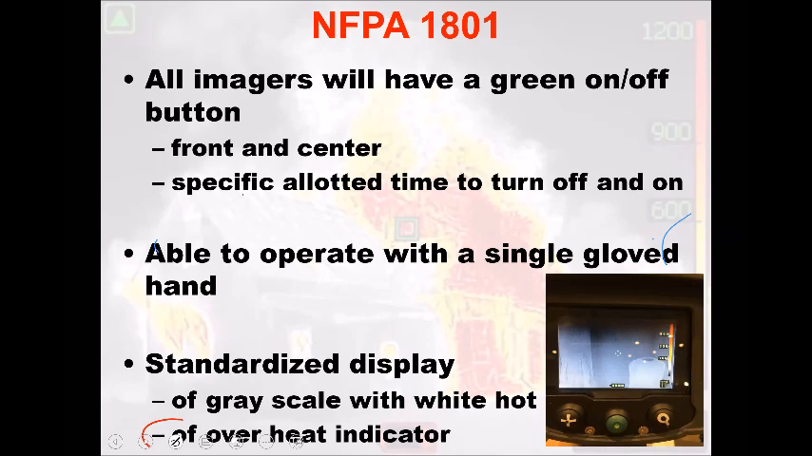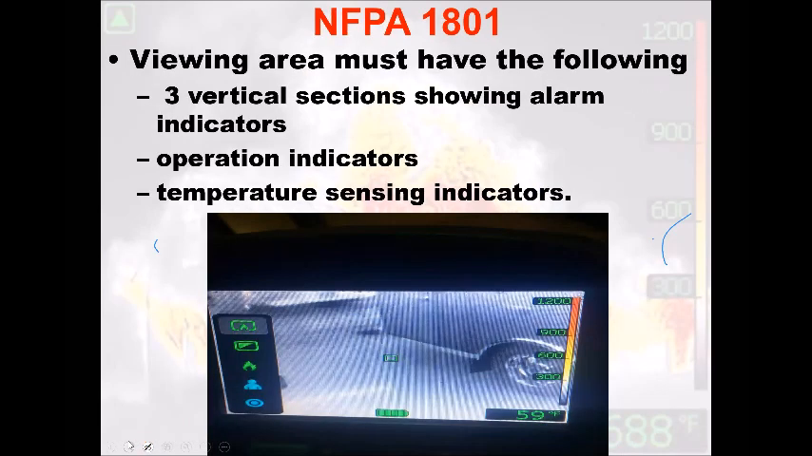Our cameras have an overheat indicator inside, so it has its own detector inside. When the core temperature reaches a certain threshold, the camera will shut down on its own. It'll give you an alarm in the background, and it says, hey, I'm getting ready to turn off. Don't really foresee that happening in a fire environment, because if that camera's shutting down, you might be in a bad spot.